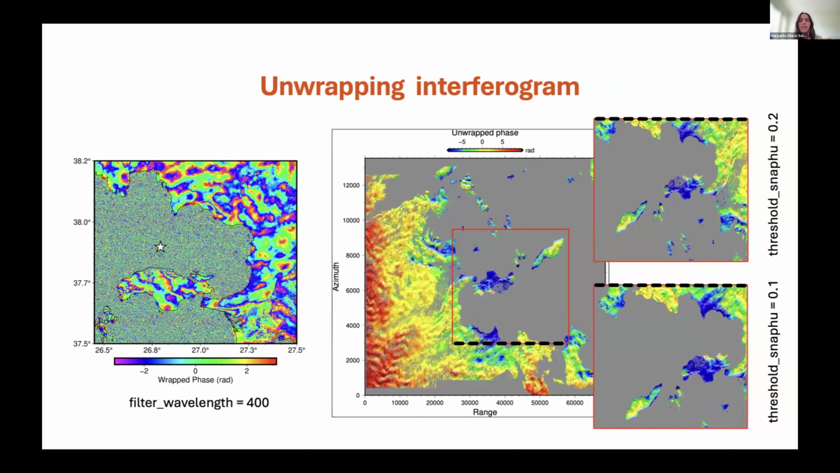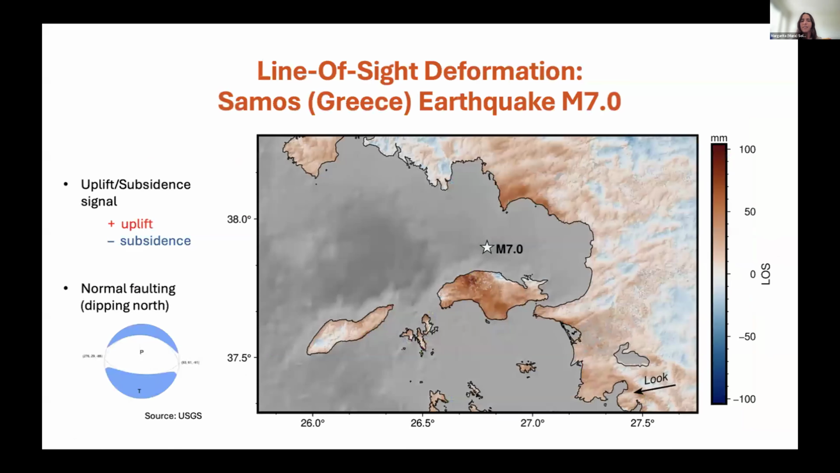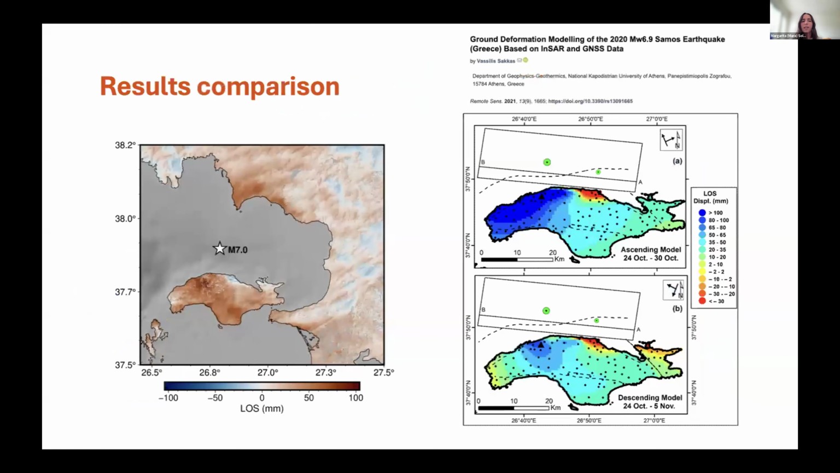And then finally, I went to my line of sight deformation plot, where I was somewhat excited because I can see something here and something here that is indicative of uplift and subsidence signal. And given that this is a normal fault event, it kind of fits with the observations. Here is a focal mechanism that explains that it's a normal fault dipping north. I also compared to other studies to sanity check in some sense.